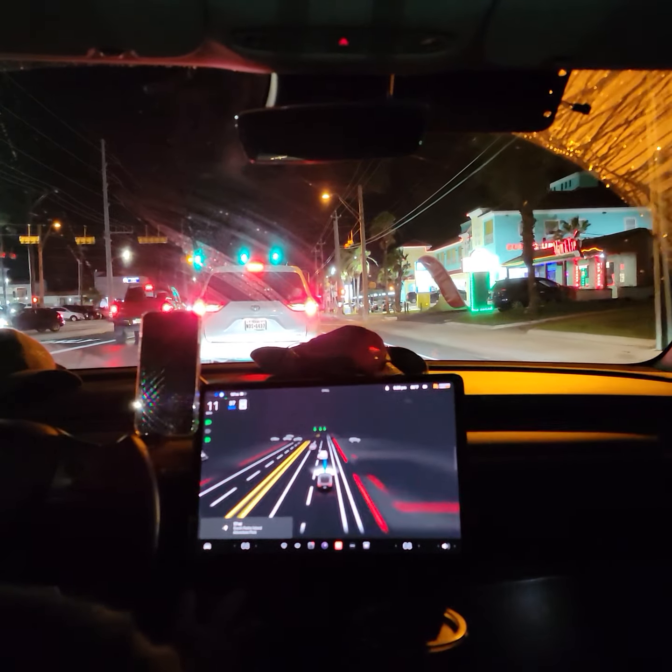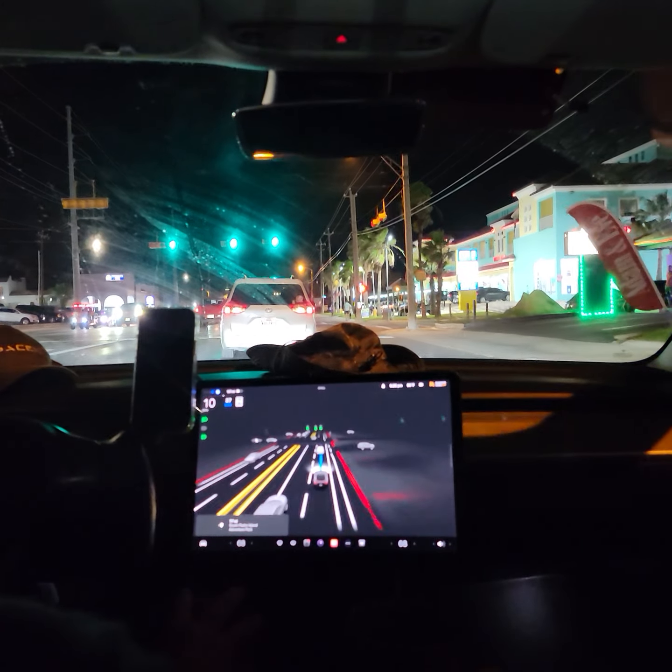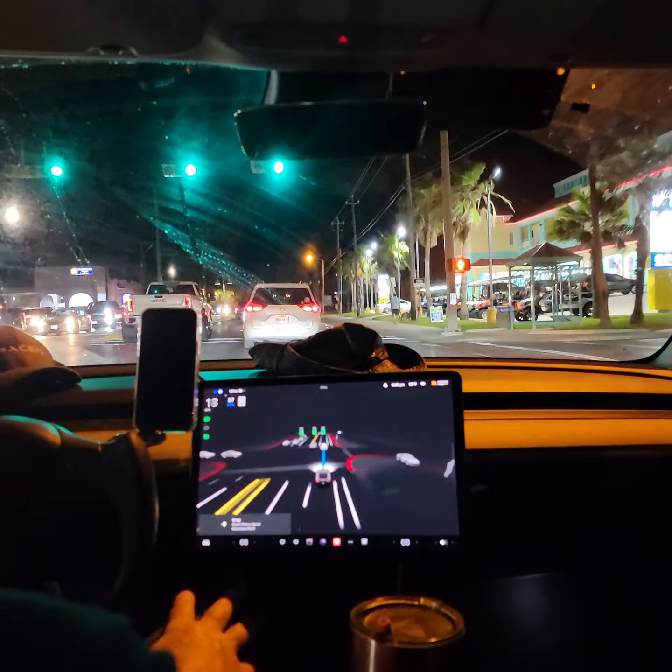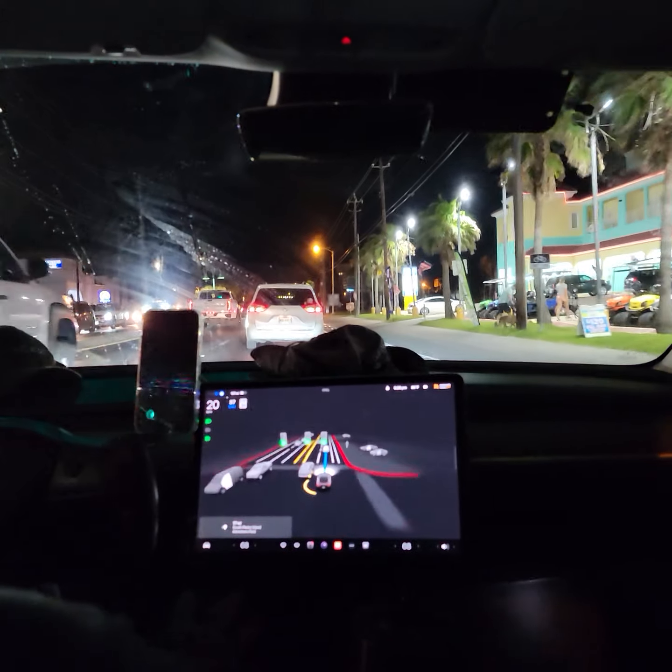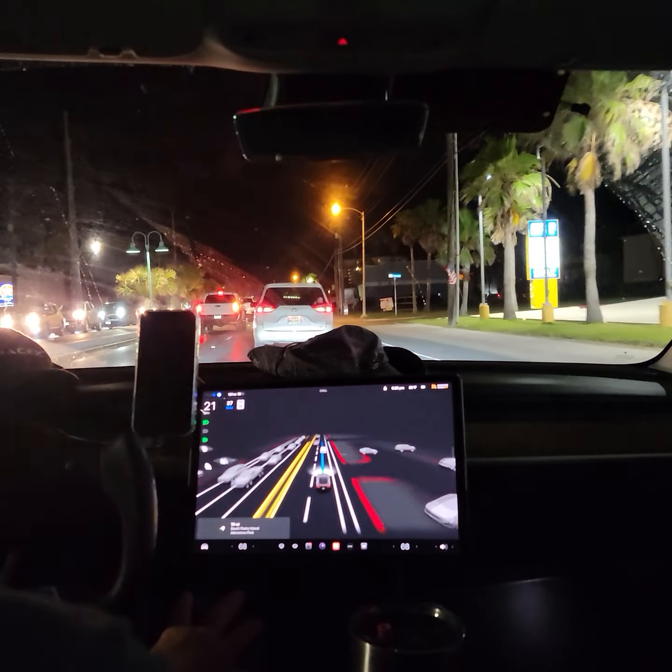These vehicles are going very slow, and that's because there's a golf cart in front of this other vehicle, and those only max out at 25 miles per hour. Not sure if the car is going to decide to pass on its own.